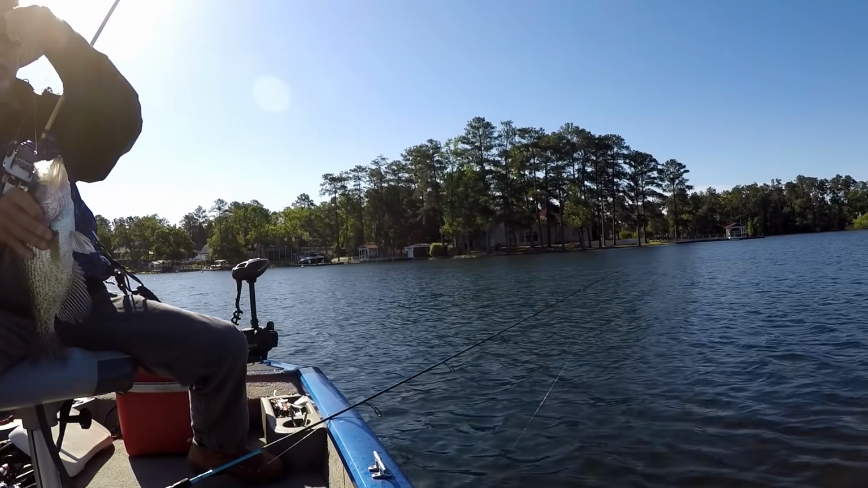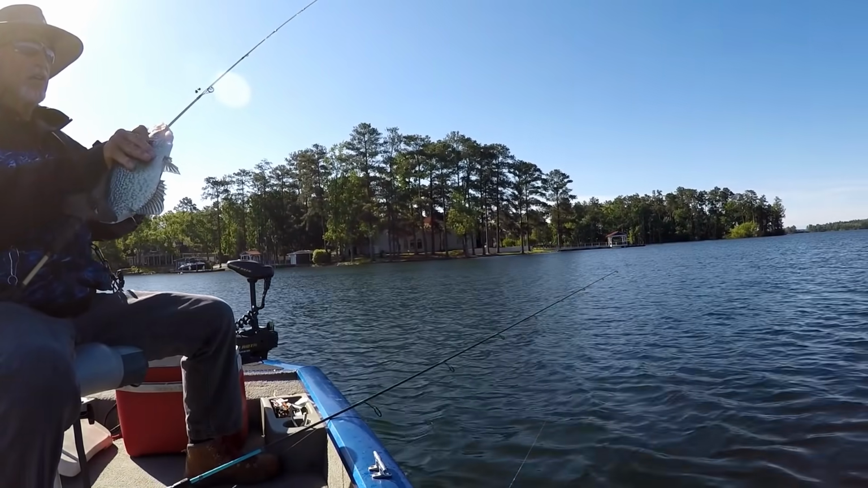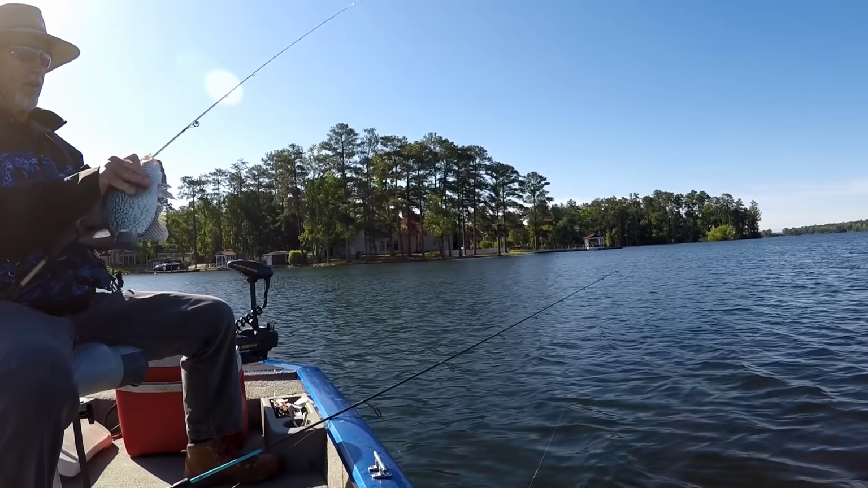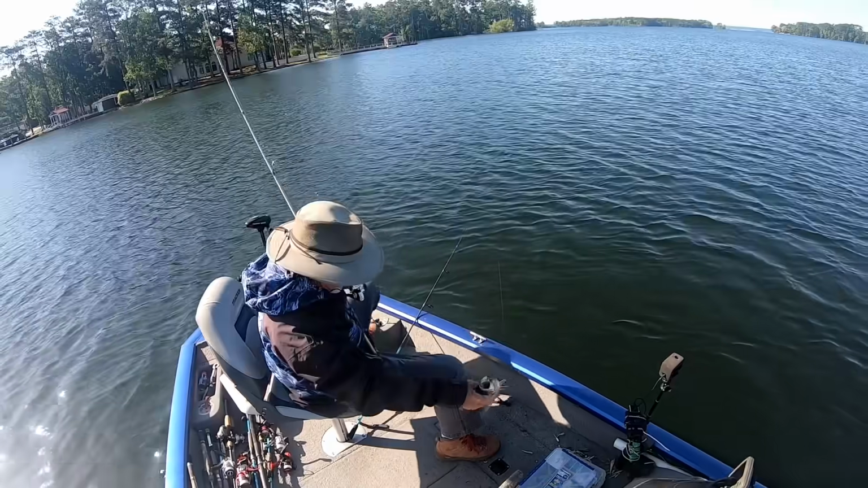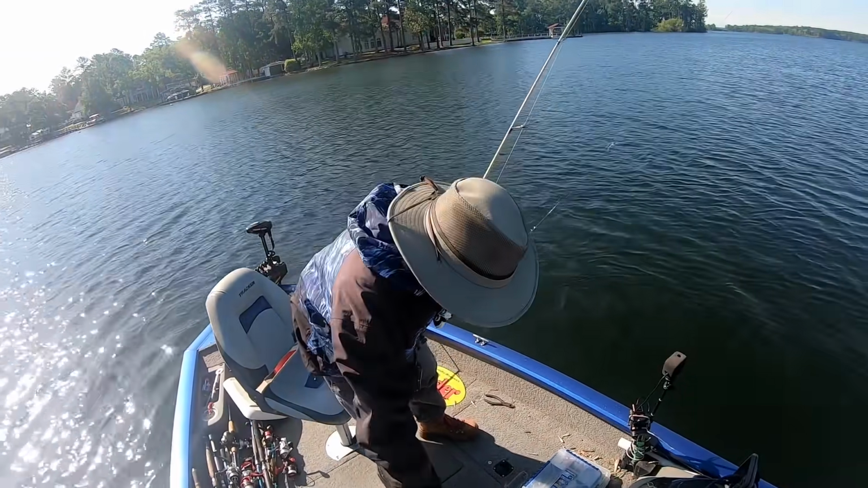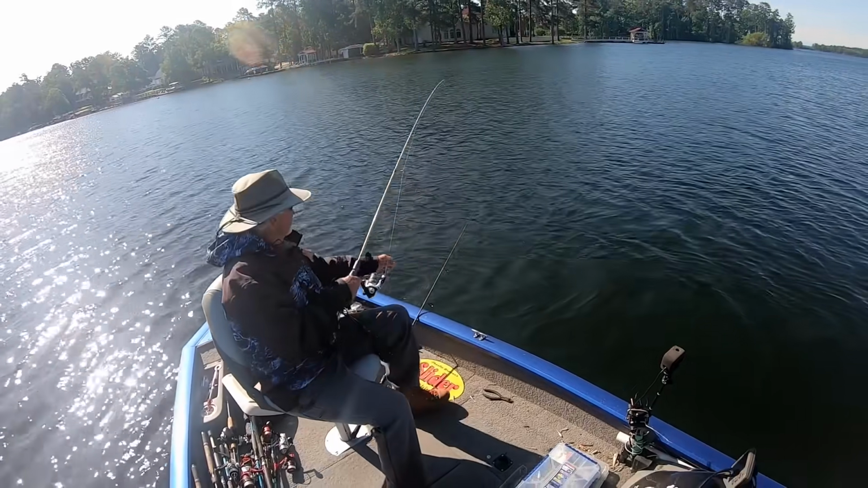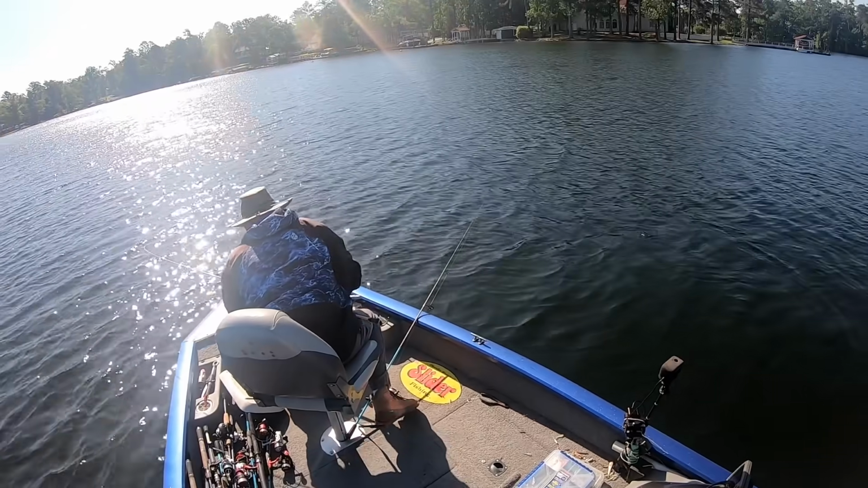Oh my goodness. Look at that slab, y'all. That right there alone would feed me if I wasn't real hungry. Look at the size of that fish. That is a wow. Look at this. That is a giant. It's lively. I like having this front livewell. I don't have to walk back to the back of the boat.